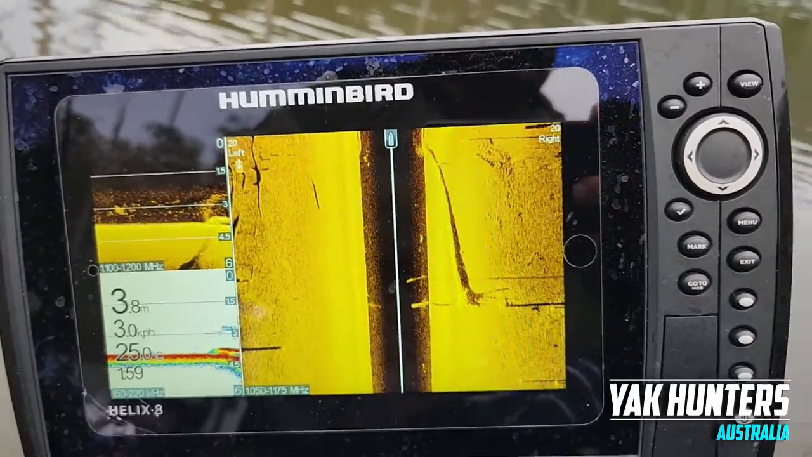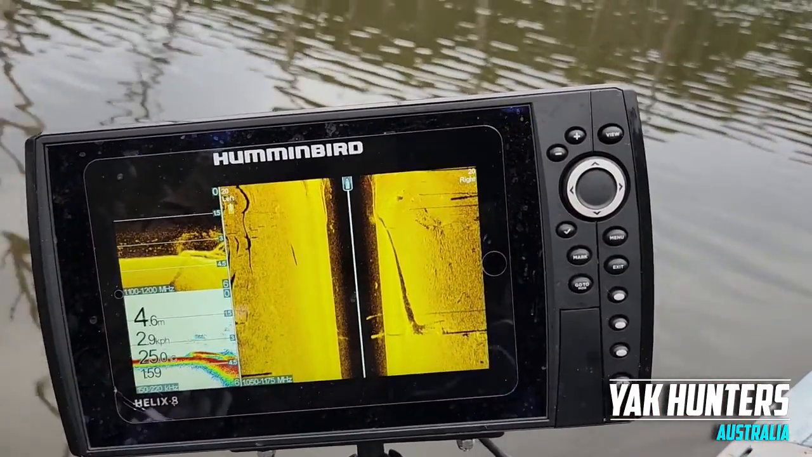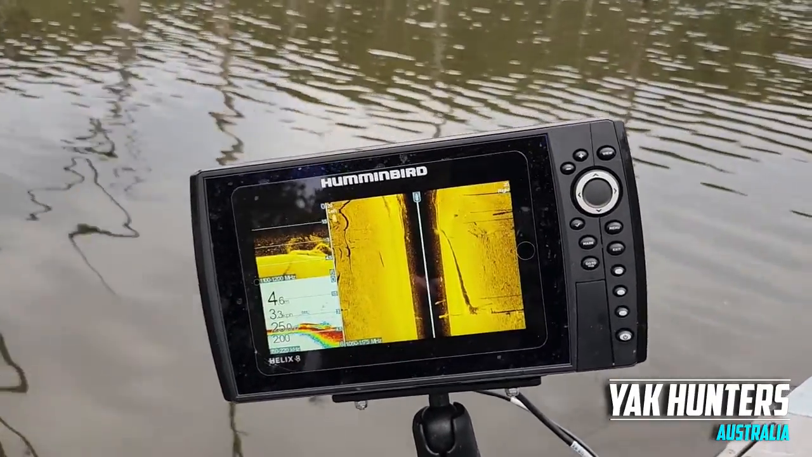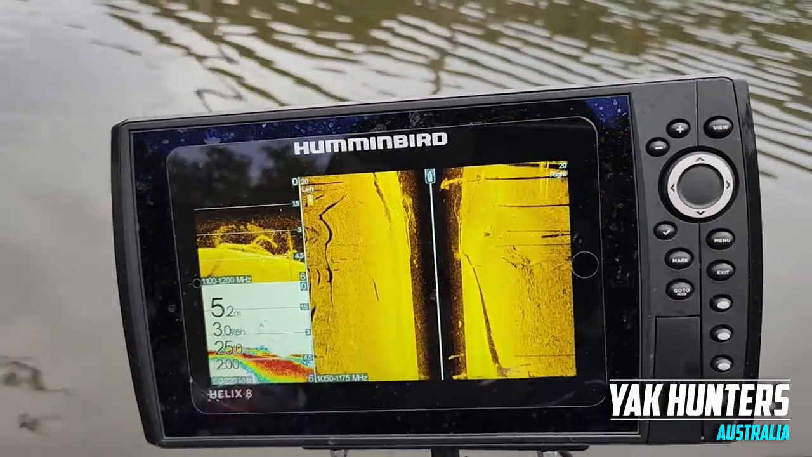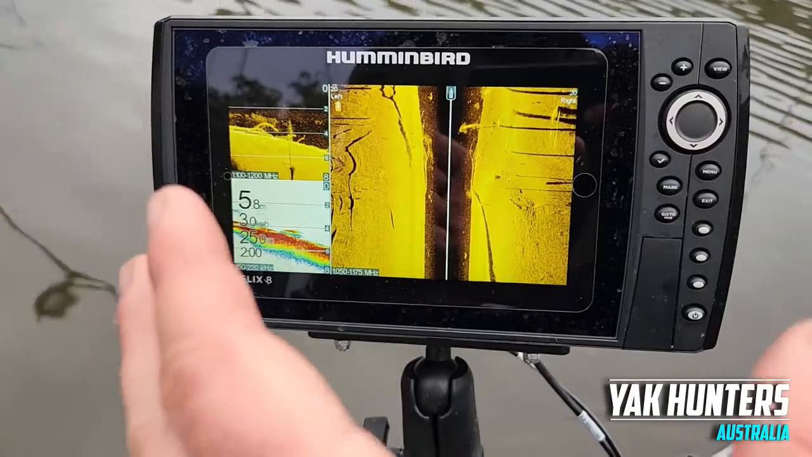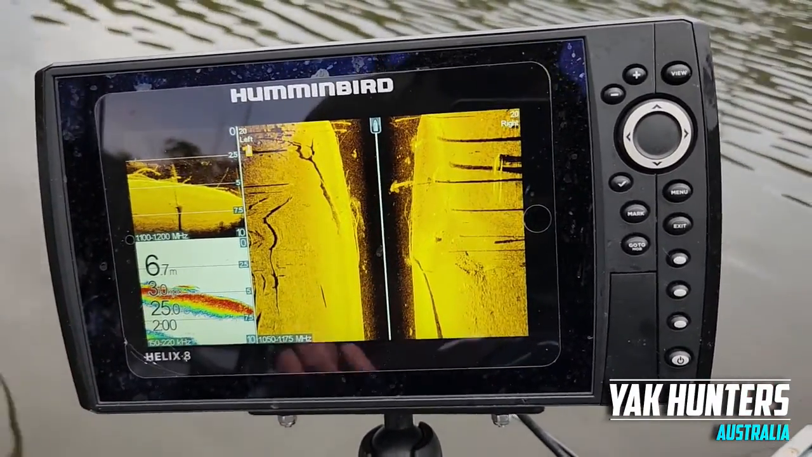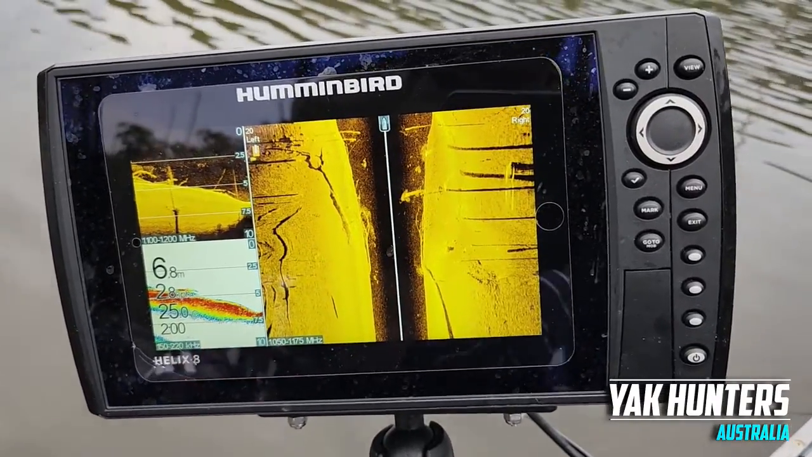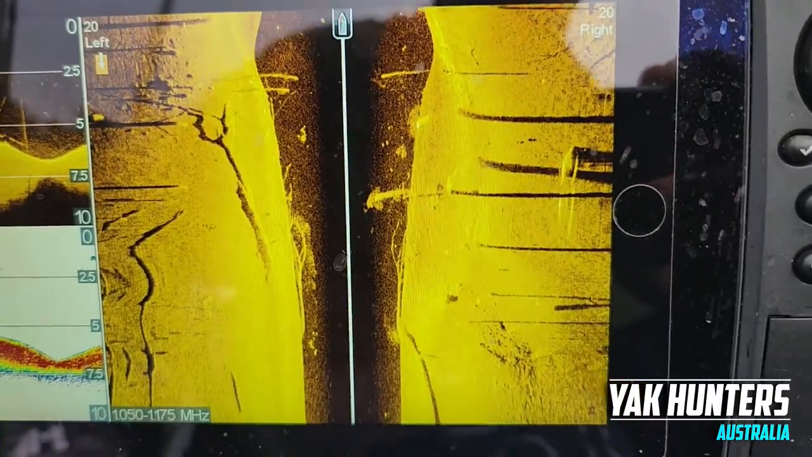Basically, if you think of the imaging almost like a big torch beam, okay? It comes out of your transducer and sends a signal in a bit of an arc, all right, to the left and to the right. In this case, it's showing information 20 meters either side. So as that signal gets sent out, or almost like a torch beam, it's looking for objects that interrupt the signal or interrupt that light, okay? And from there, those objects will be highlighted on your view.